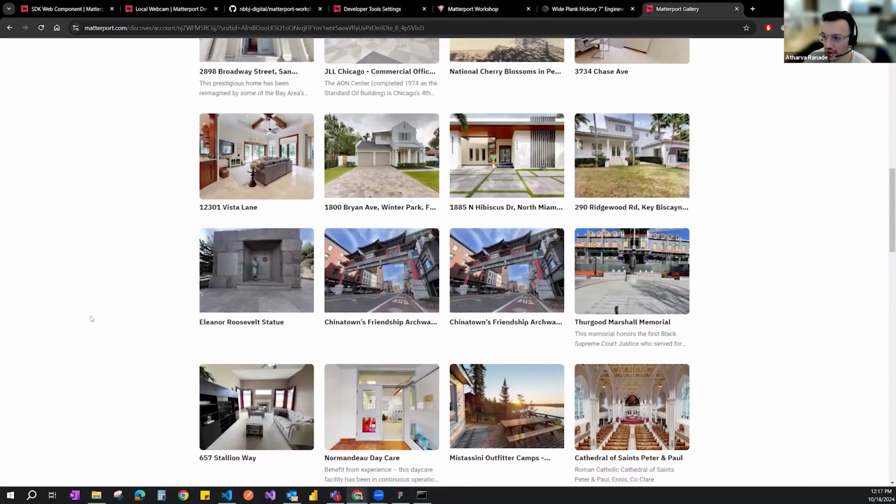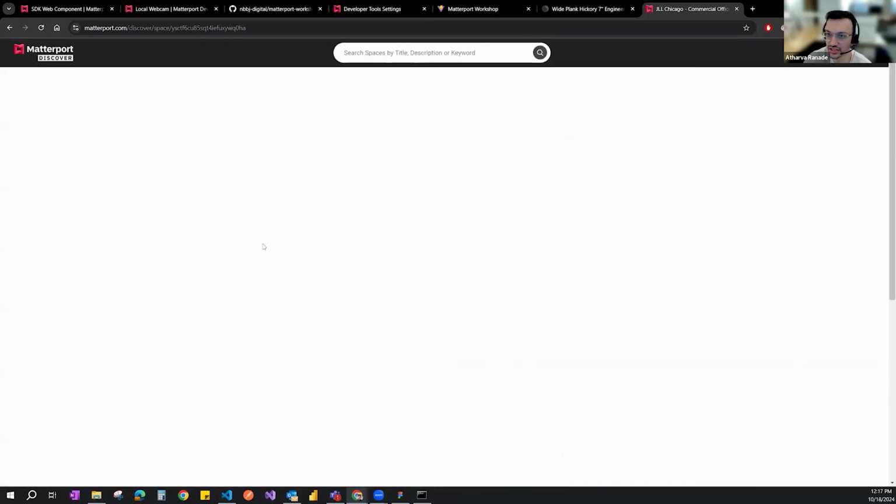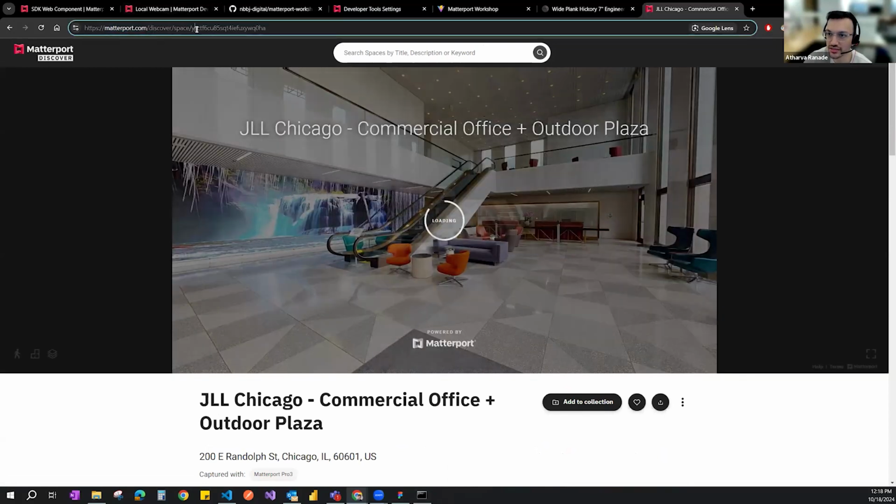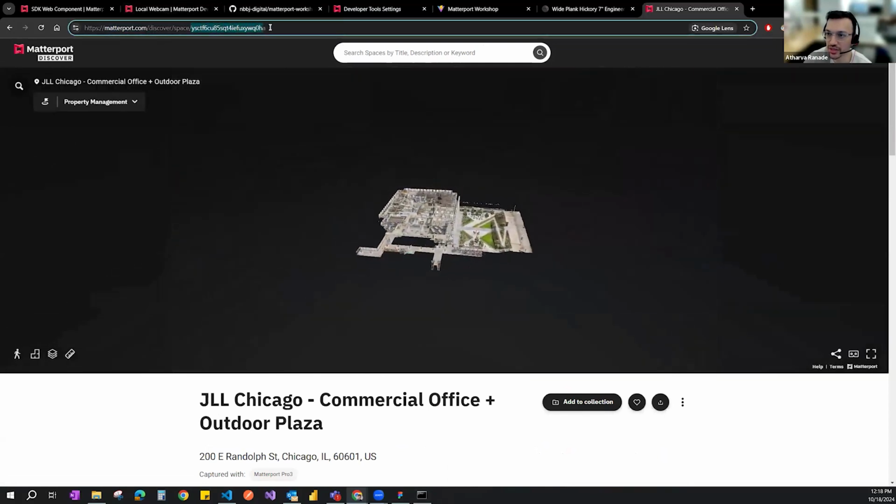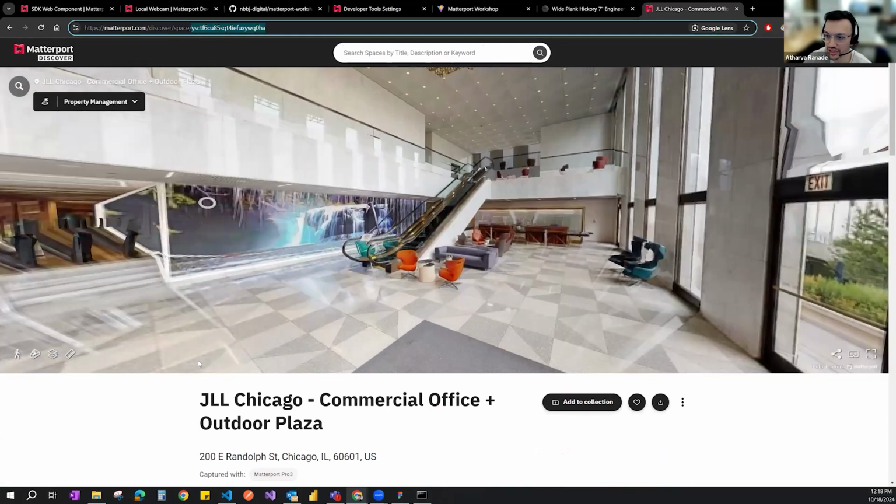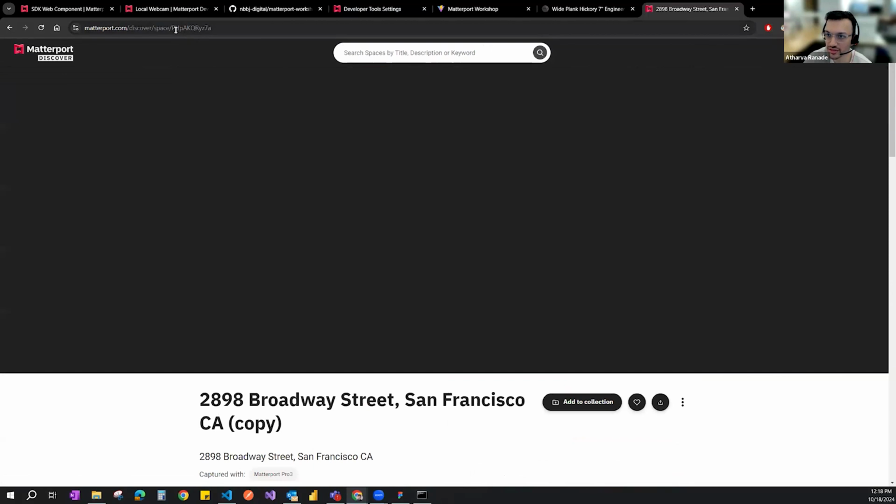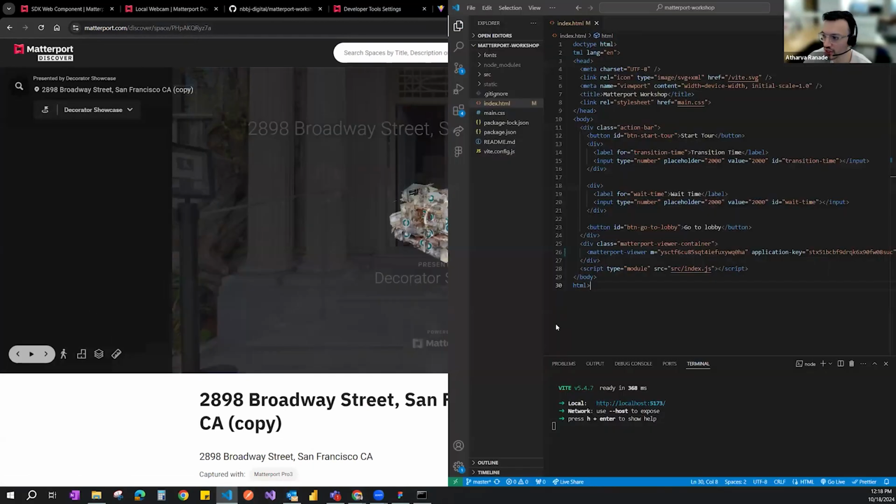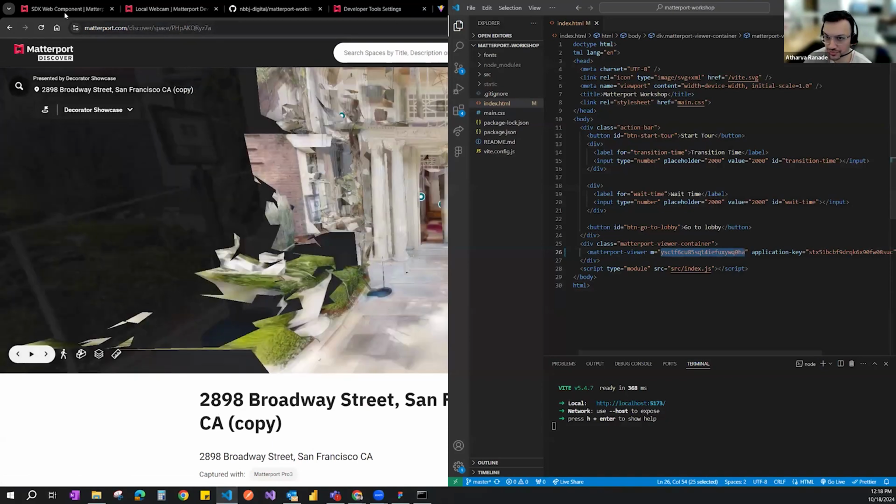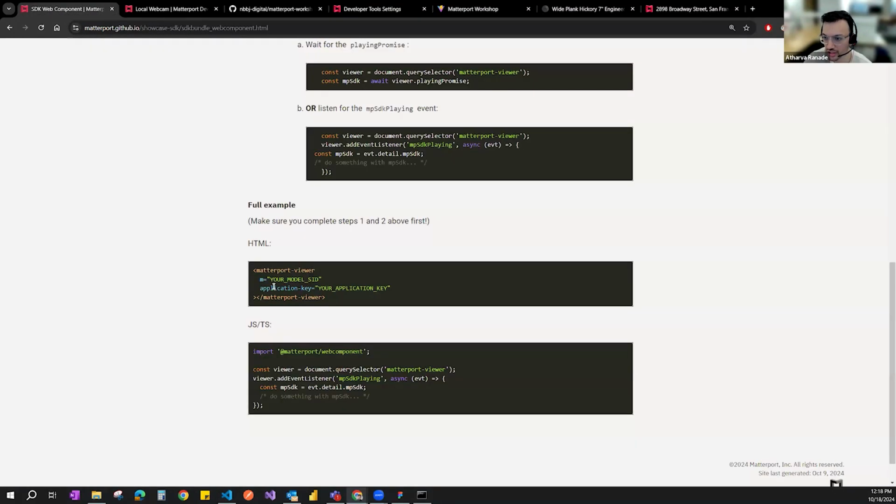So if I open this specific JLL Chicago space, you will see that there is a unique ID that each space has over here. This one has the YSCH, and then another space would have its own. When it comes to accessing that space, in the Matterport viewer documentation, you are adding your model SID, and then you're adding your application key after that.